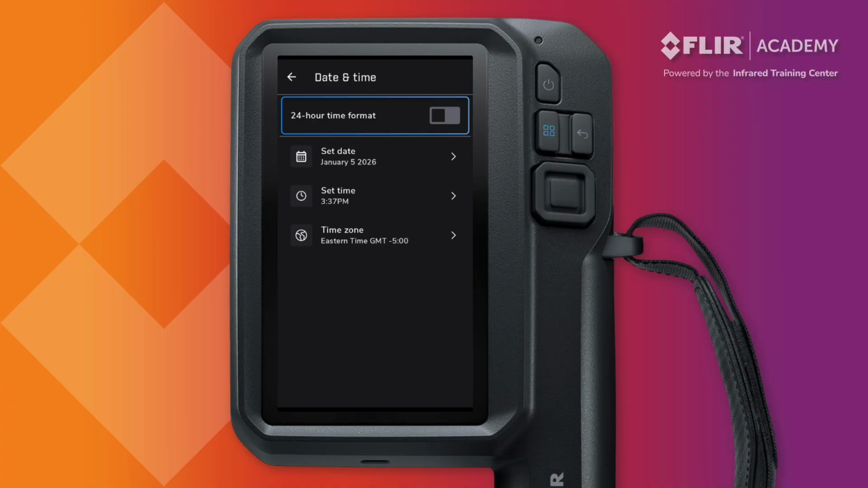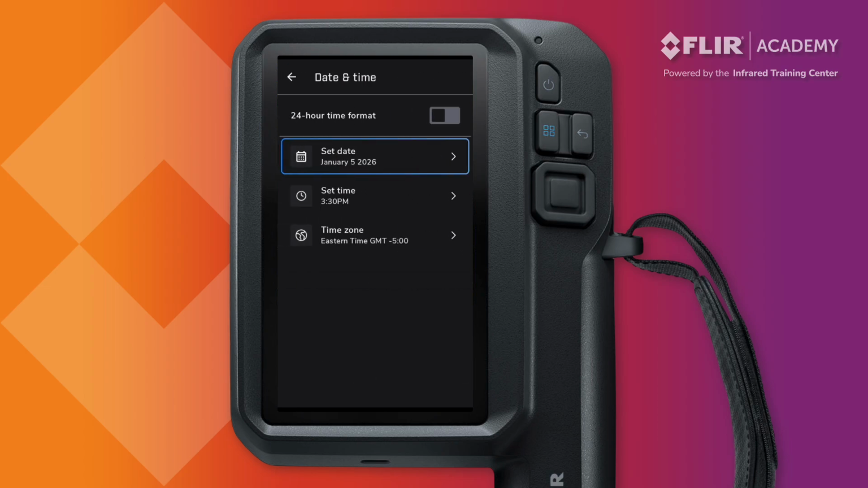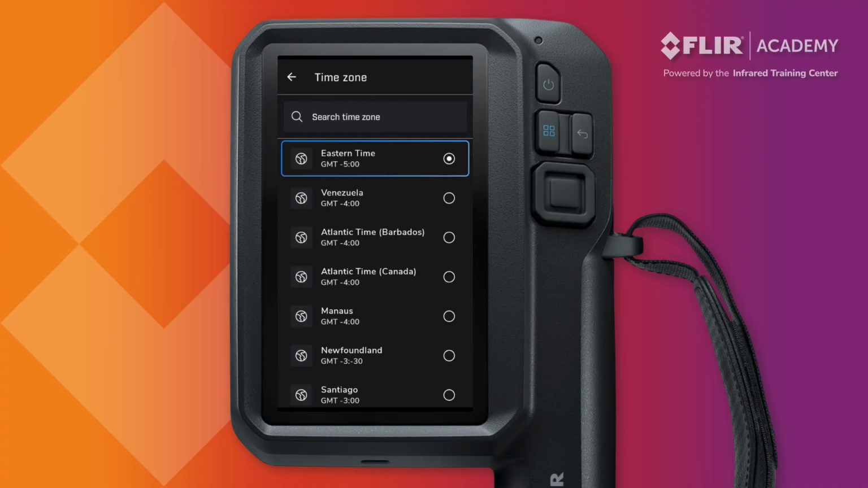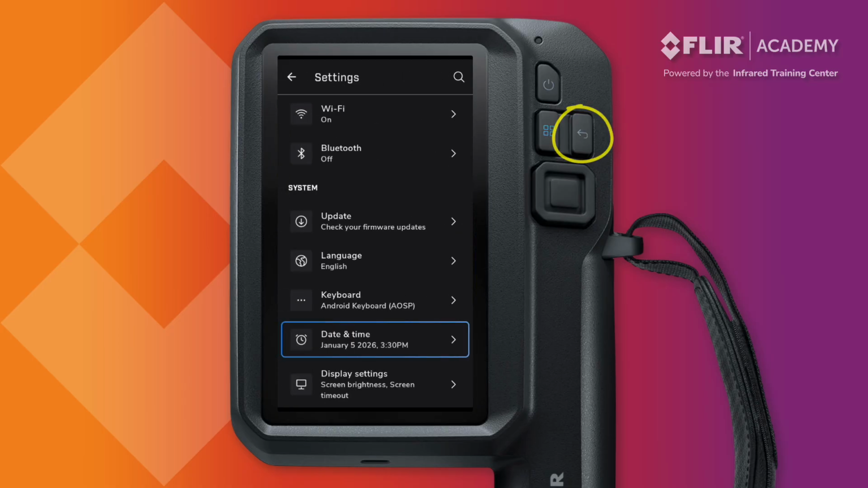As for setting the date and time, if you're connected to a Wi-Fi network, this should update automatically. To make manual adjustments, tap the date field and use the touch screen to change the value by swiping up and down. Press Continue to lock in these settings. This will return you to the date and time submenu where you can repeat this process to set the correct time. While you are here, make sure to select the correct time zone and press the back arrow on the display or use the back button to return to the main settings menu.